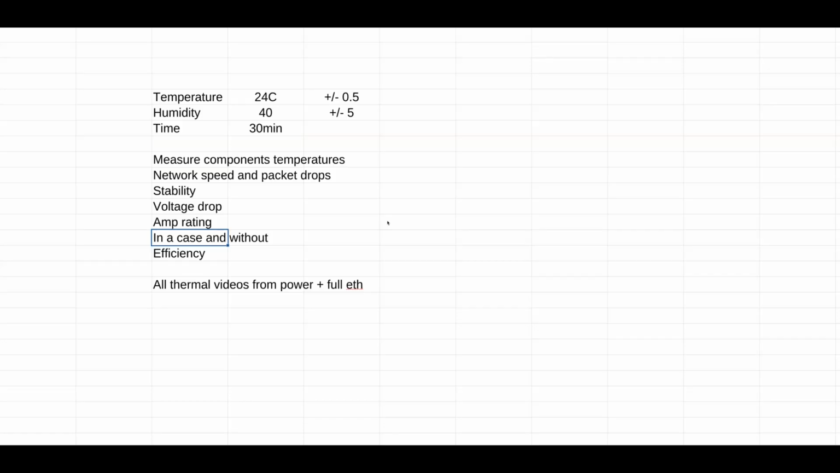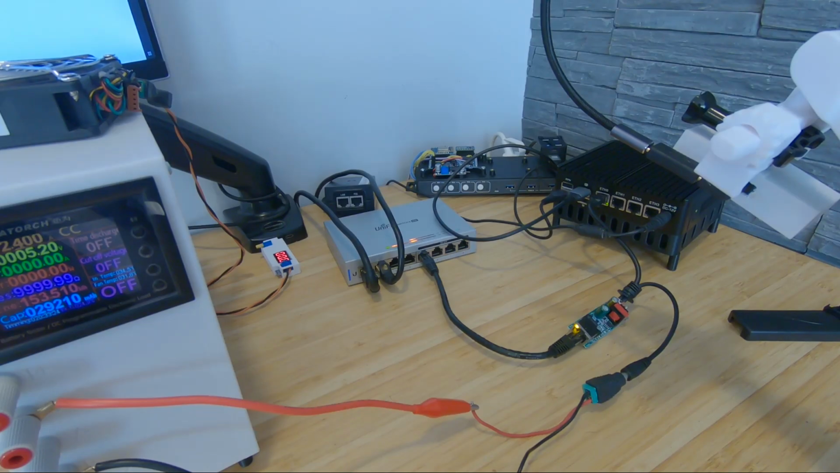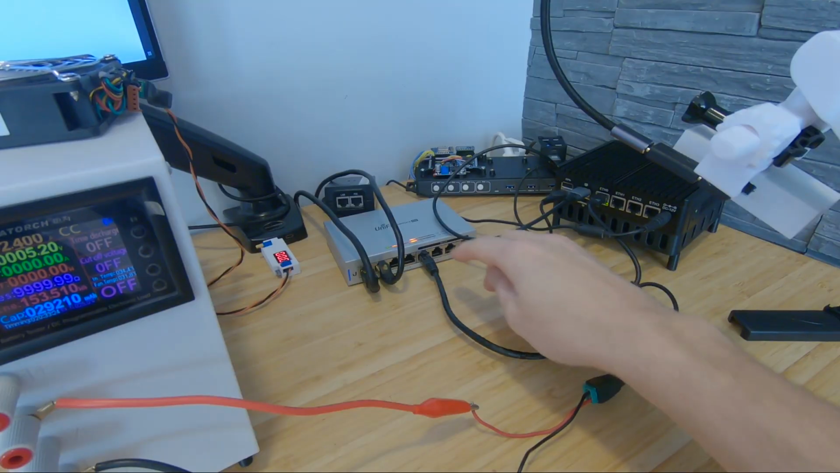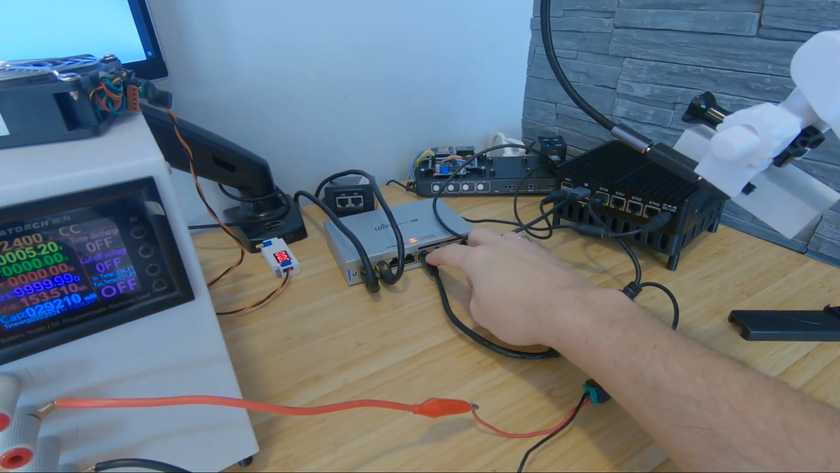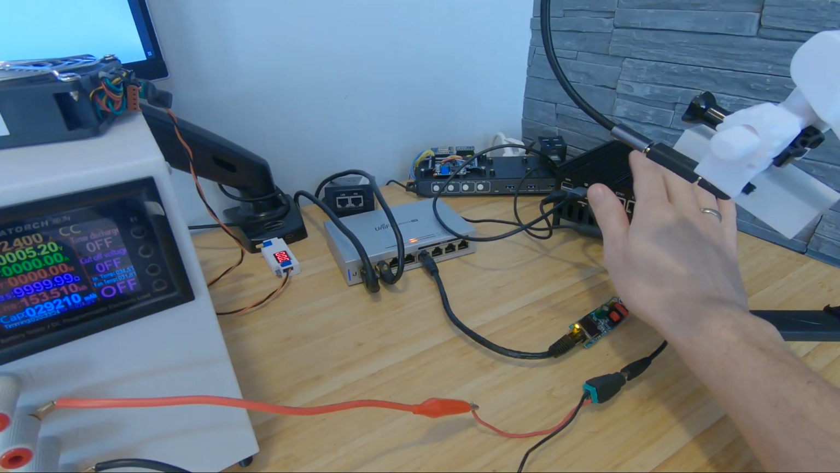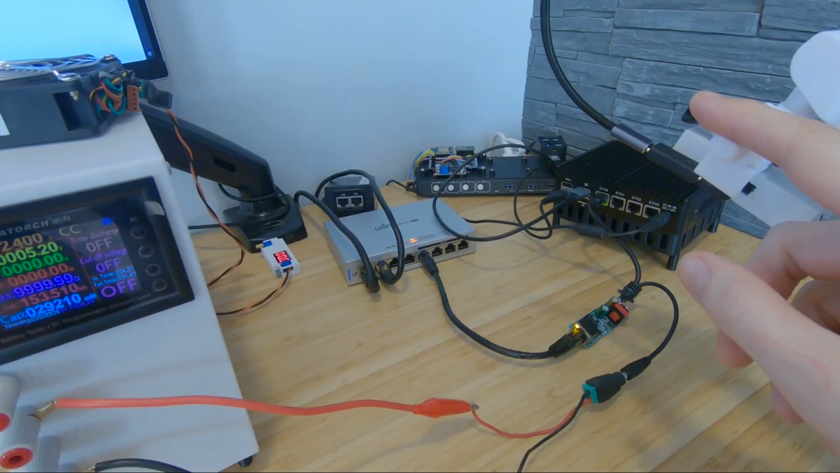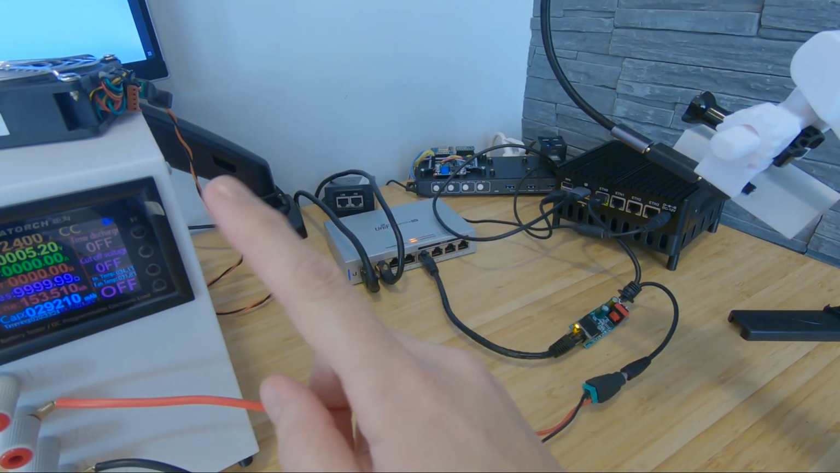The majority of people are gonna use it with the case. I will use it without the case. All the thermal videos that I'm gonna show you will be from pulling power and Ethernet speed from iPerf 3. This is the setup. So we have our PoE splitter, which is powered by this Ubiquiti switch. The Ethernet goes to this mini PC, which is recorded on a fixed thermal camera, and we have our load.